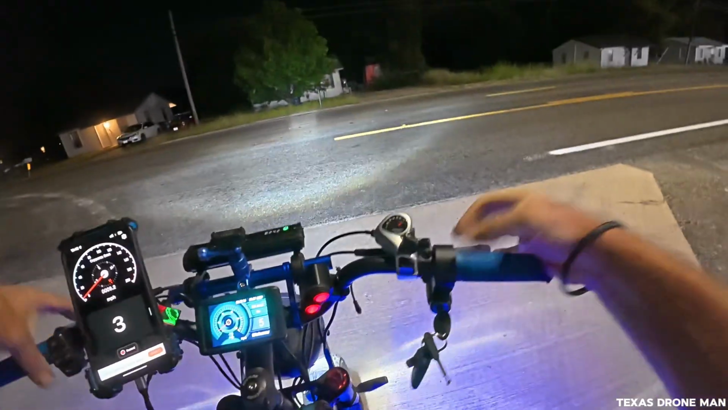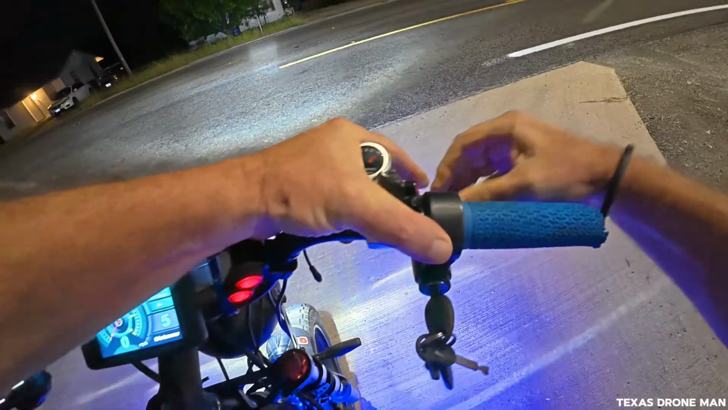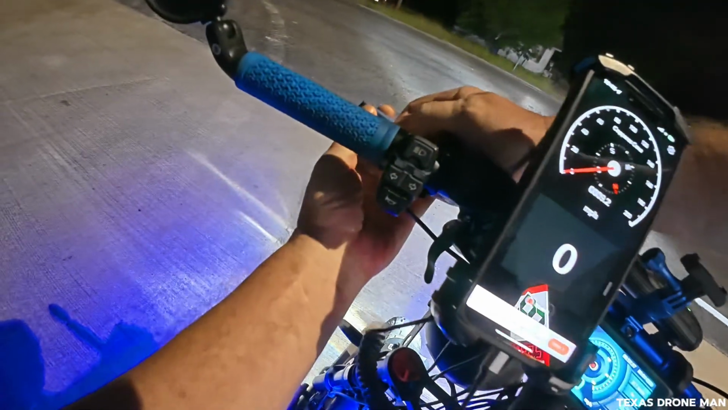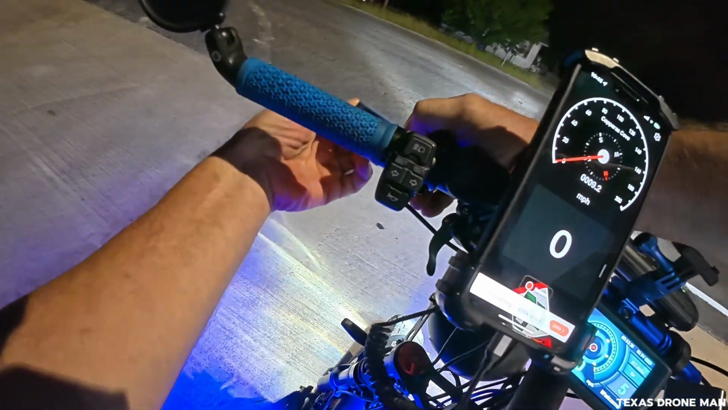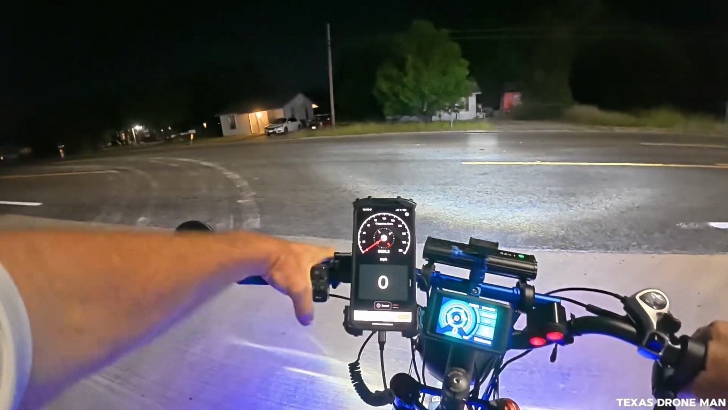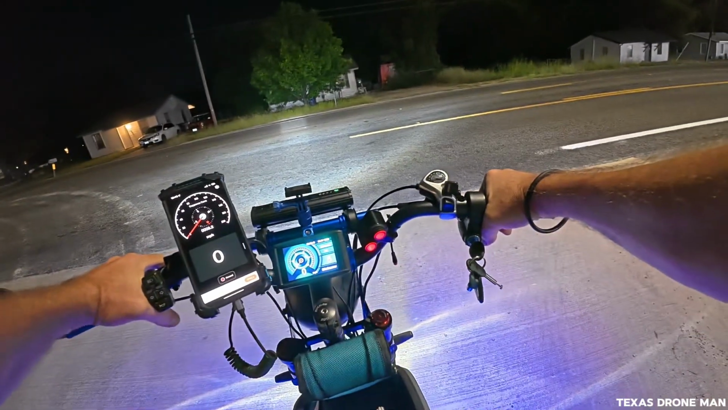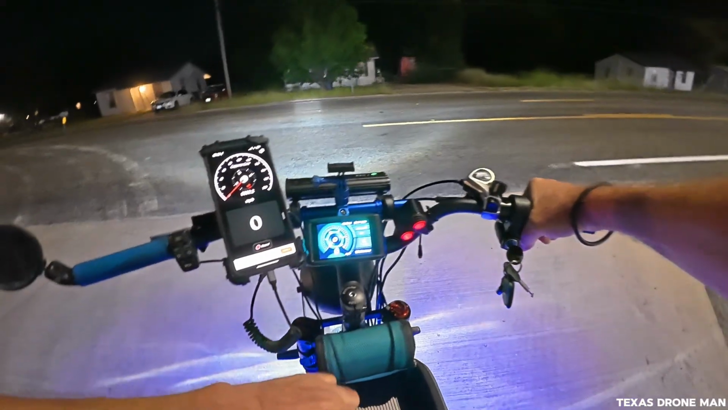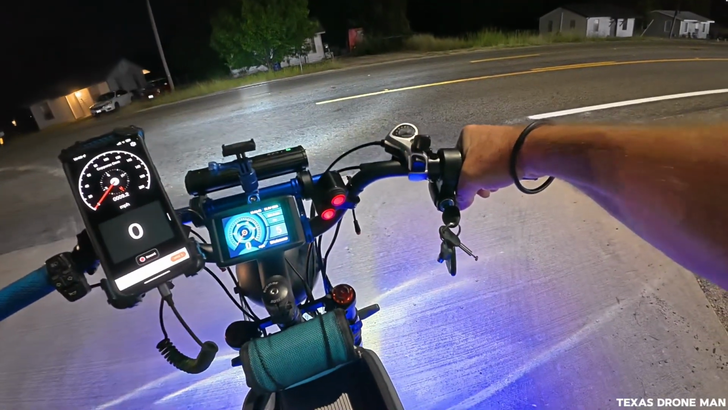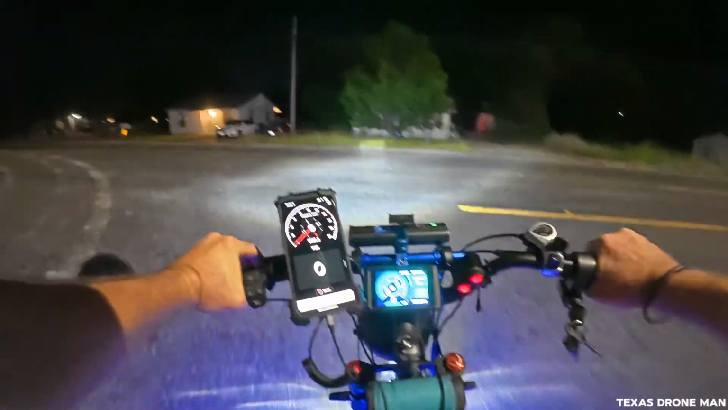You see, these stupid brake lever covers keep sliding off. I don't know why they do that. This one's starting to do the same shit. But, of course, it's ripped and shit. I've got a new pair of them. They send you 2 of them with these. I guess I just need to stick the new ones on. But anyway, like I said, it's got all kinds of crap. Always got something going on.